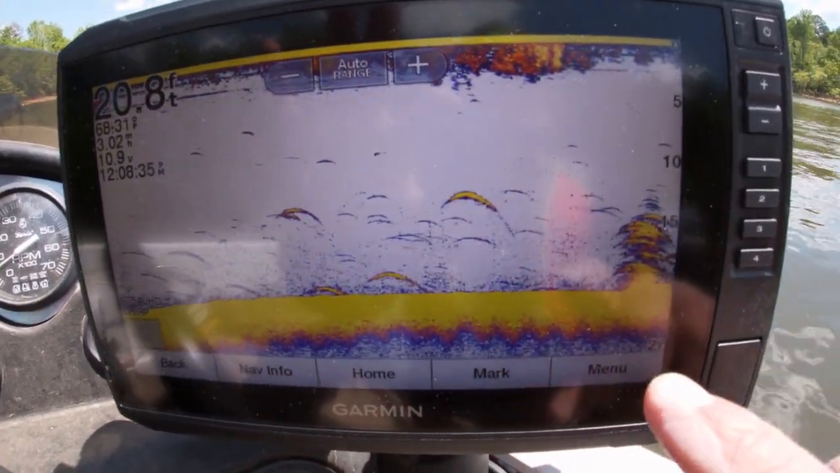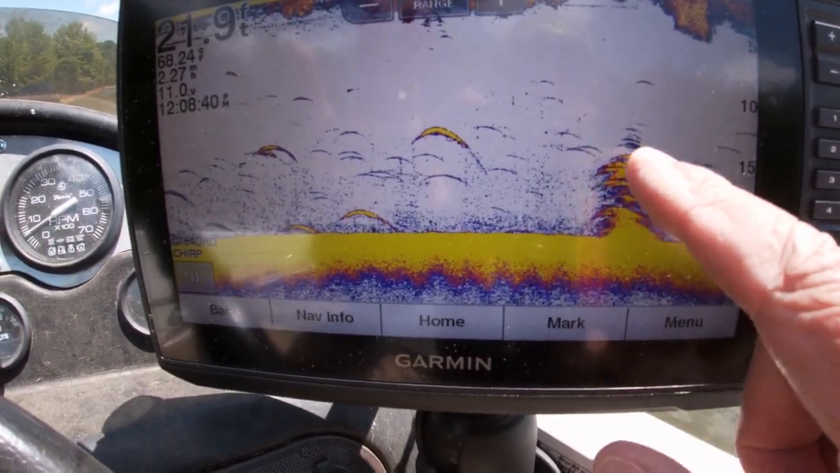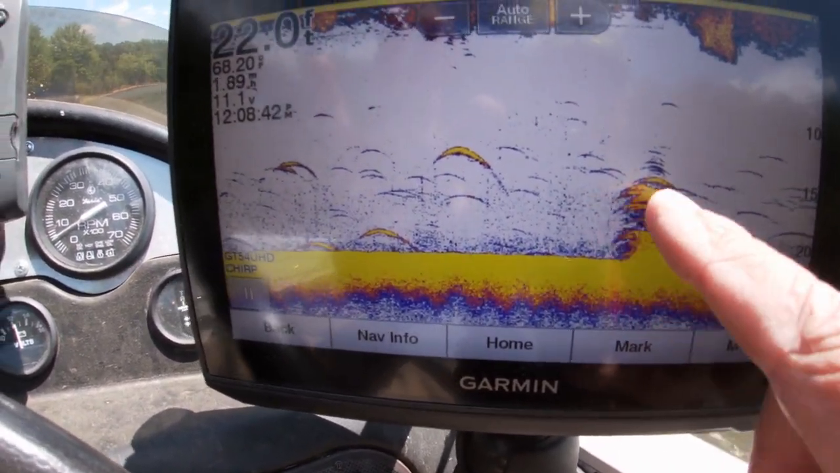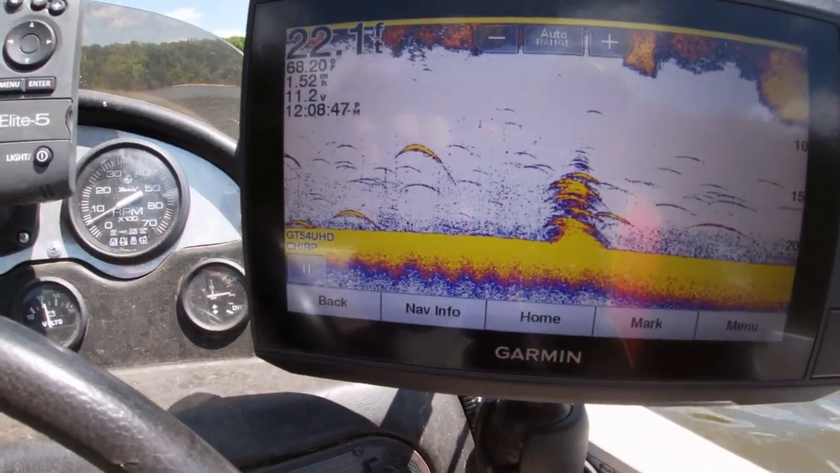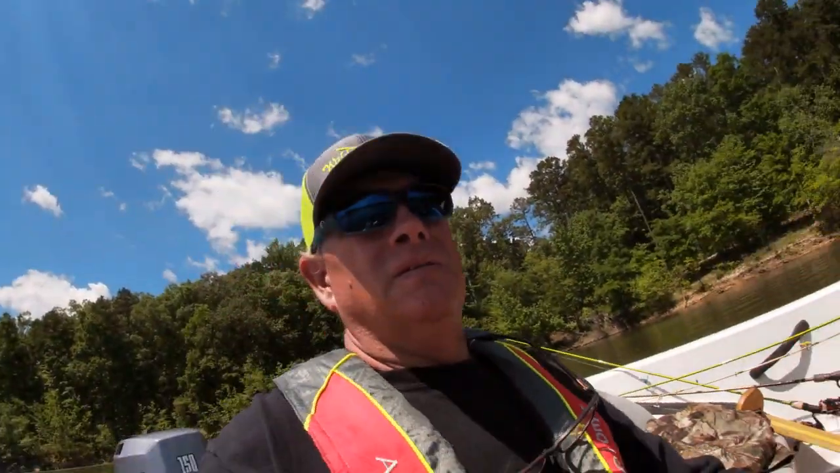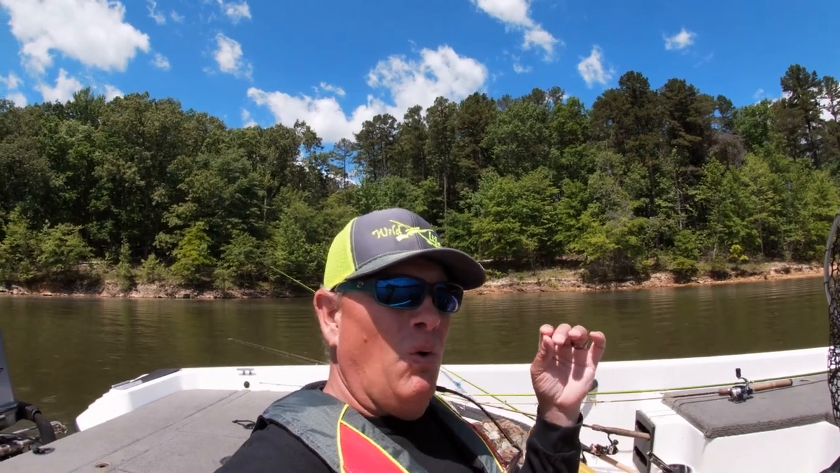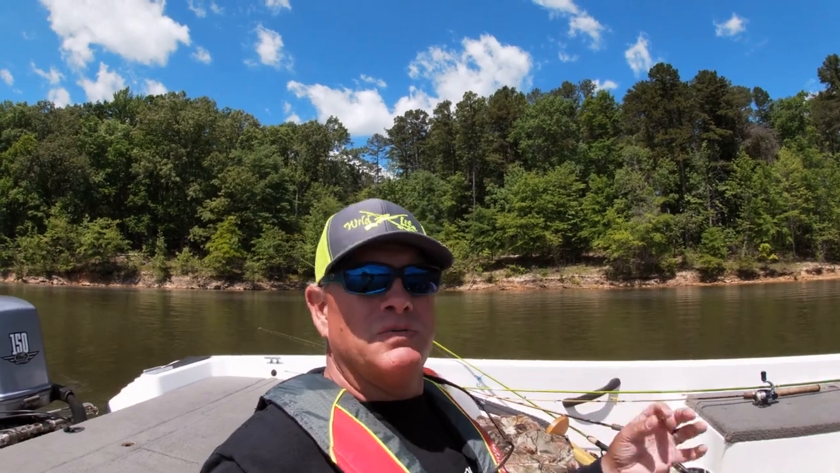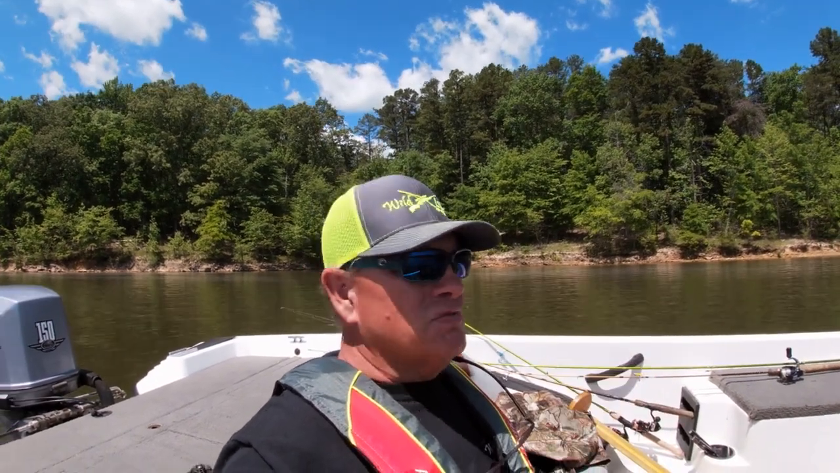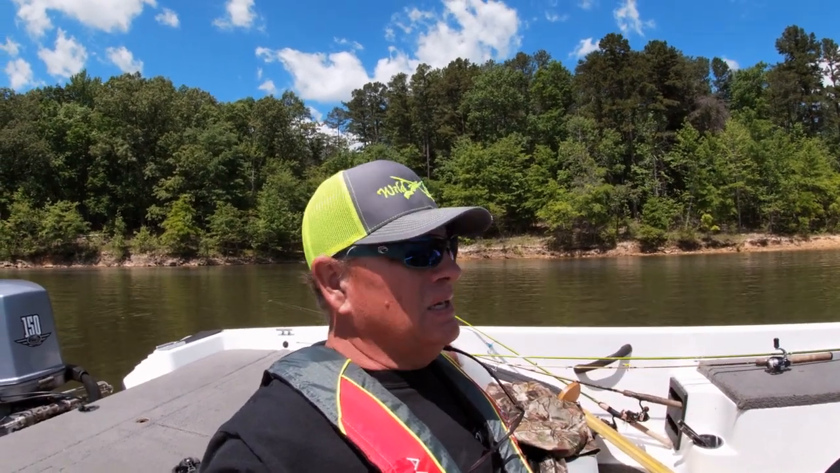Boom, and there is the brush pile that we just seen on side scan. That's kind of how it looks. That's fish stacked in it. Down imaging gives you a more detailed description of the brush, but you've seen it on the live scope, you've seen it on down scan. As a matter of fact, now let's go look at it on live scope.